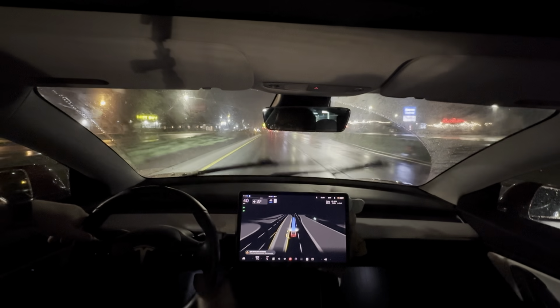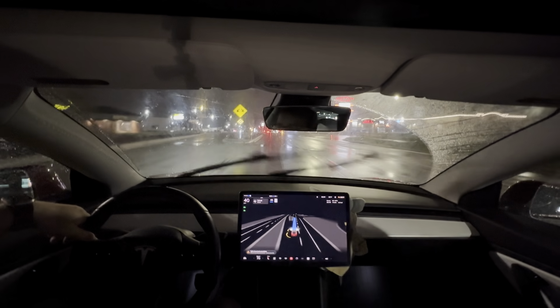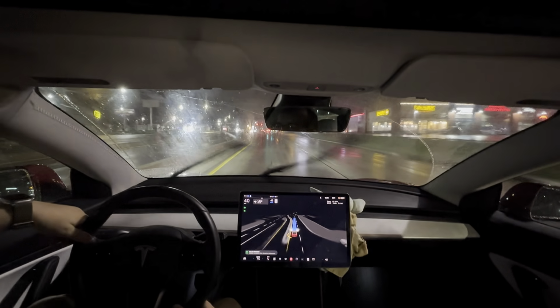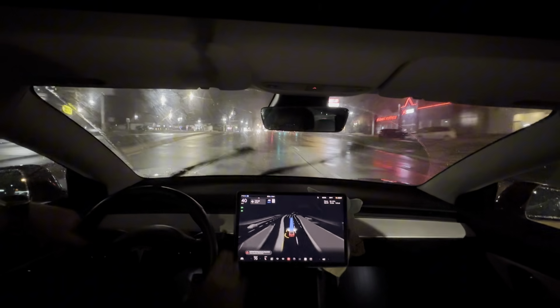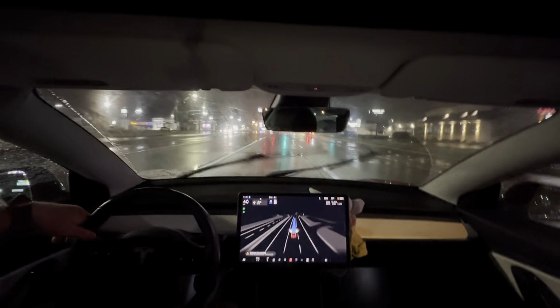So unfortunately, that was where it would always mess up before, but I'm not in the right lane, so I don't get to see it. But I suspect it would do okay. With FSD 11, it would always try to start going into the right turn lane and then come back.